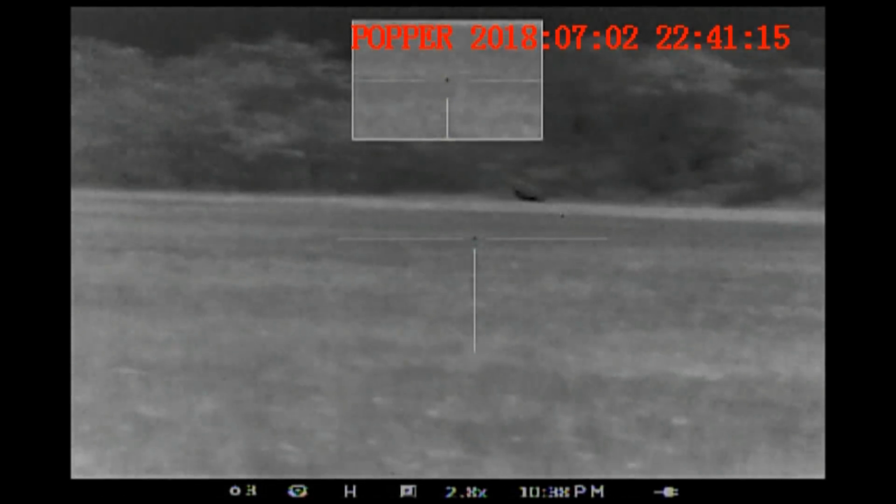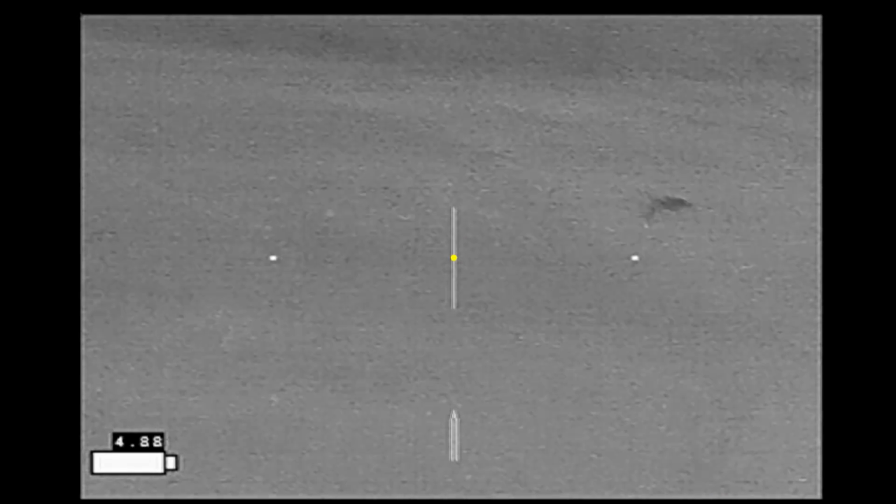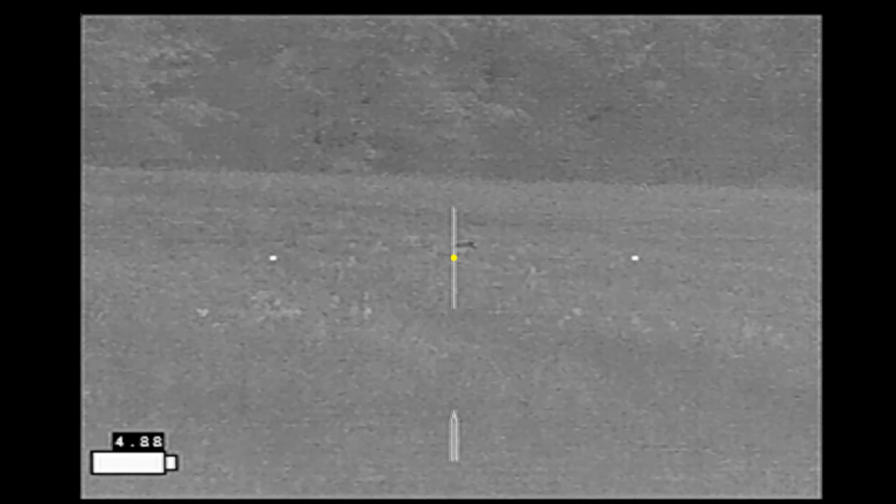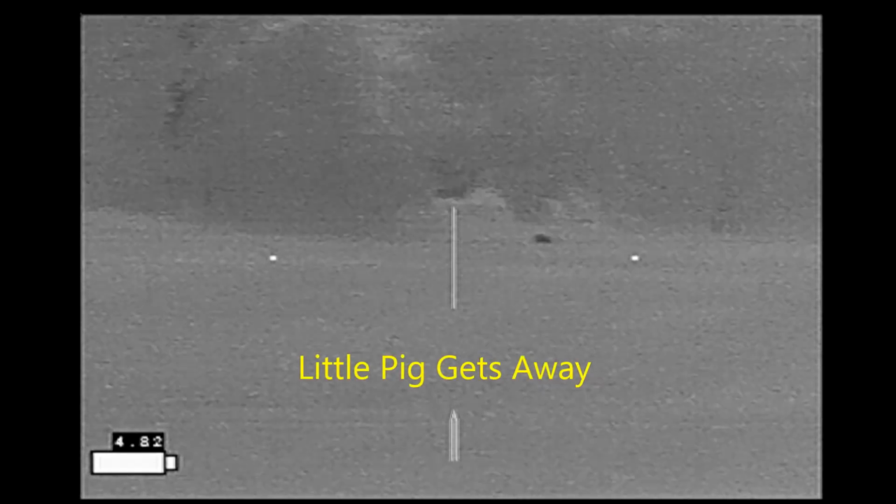And as he's scanning right, I'm scanning back to the left. And here I'm going to pick up those same pigs and realize they're still moving, not wanting the pigs to suffer. Try to put them down for good. And the last little pig gets away.